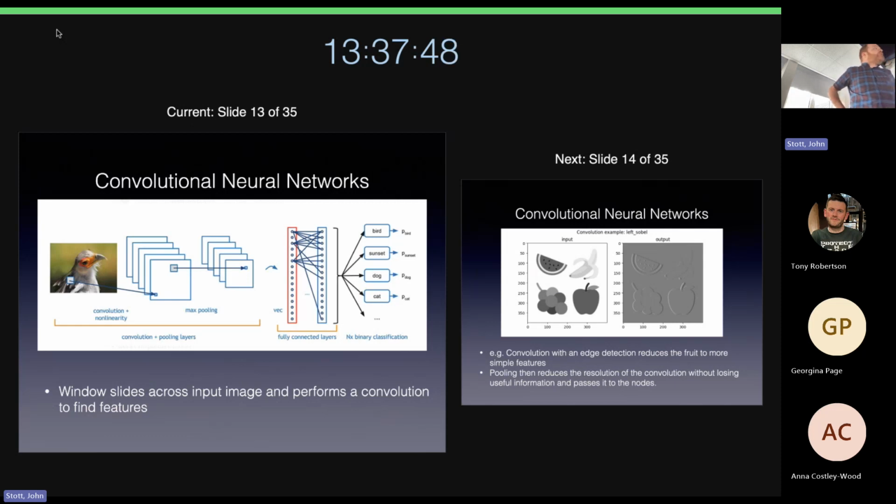The convolutional neural network is similar, as Sonny was saying, but what happens is you reduce the information, because if you had a 100 by 100 pixel image, you'd need 10,000 nodes in your hidden layers. And that's too much. So what it does instead is it slides a window across the image and performs a convolution to find features. It then essentially pulls them down so that you have smaller images going into the hidden layers.